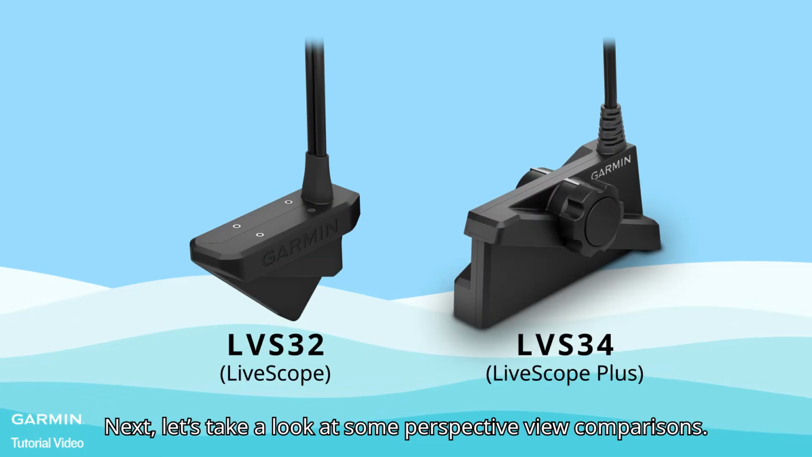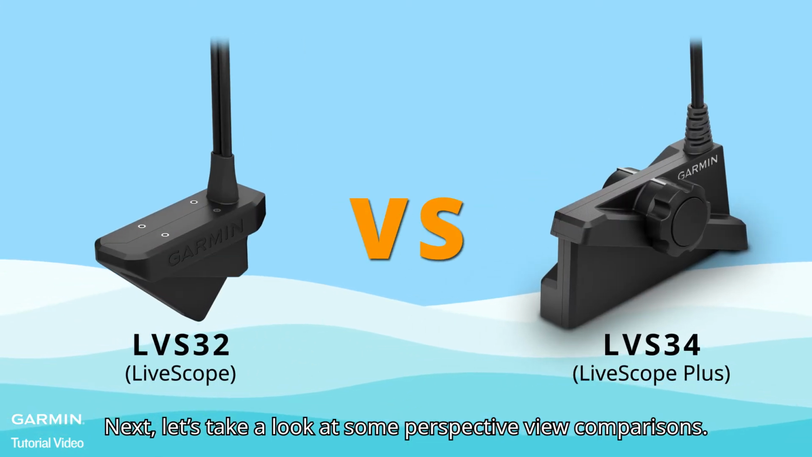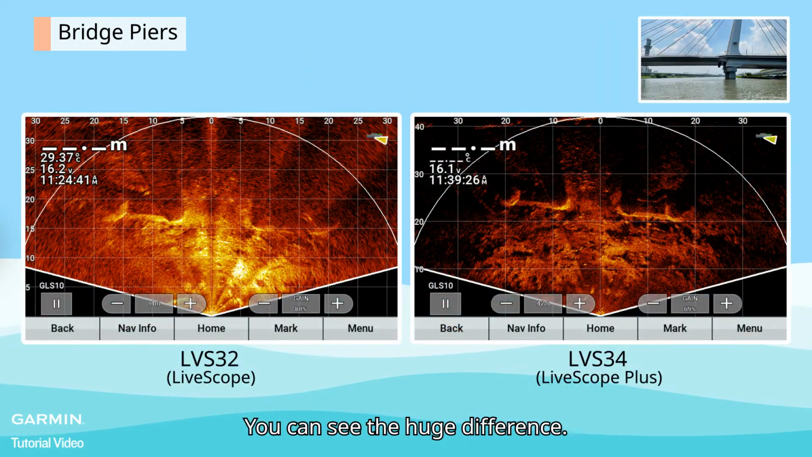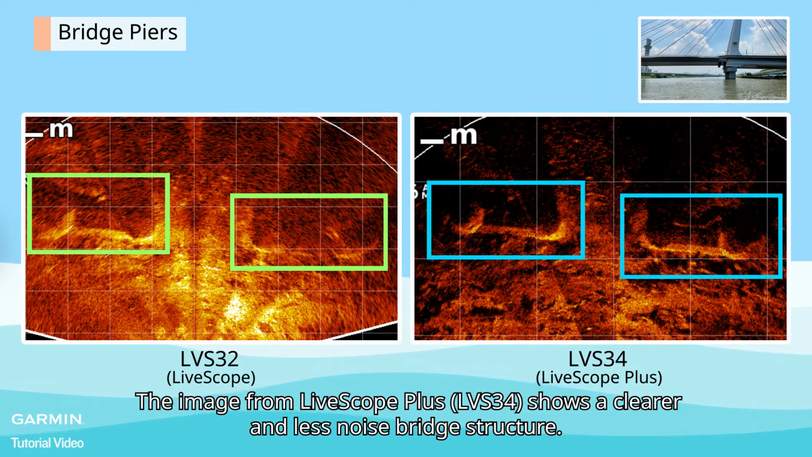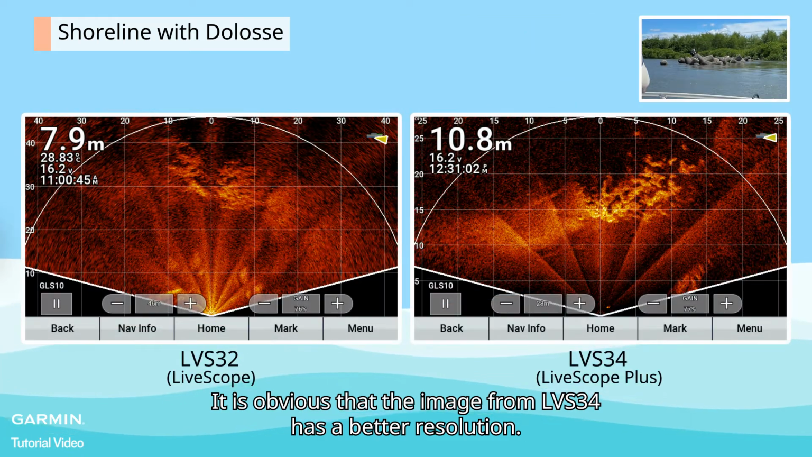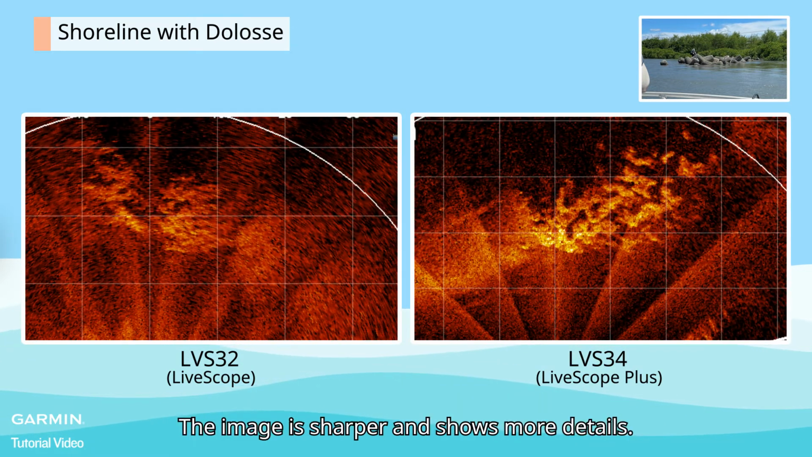Next, let's take a look at some perspective view comparisons. First, bridge piers. You can see the huge difference. The image from LiveScope Plus shows a clearer and less noisy bridge structure. Next, shoreline with docks. It is obvious that the image from LVS34 has a better resolution. The image is sharper and shows more details.